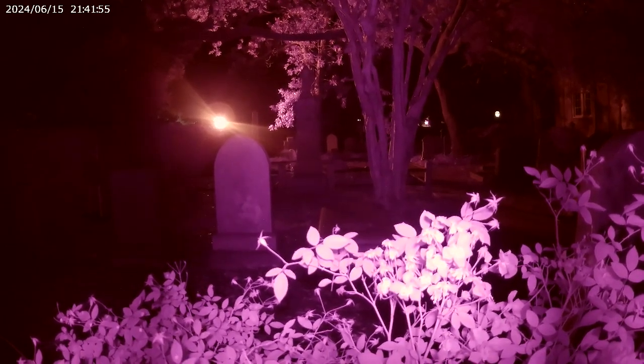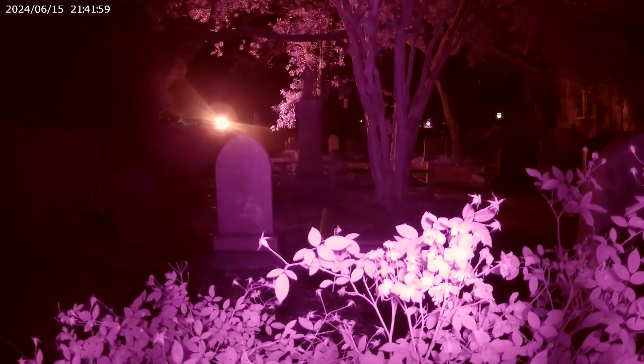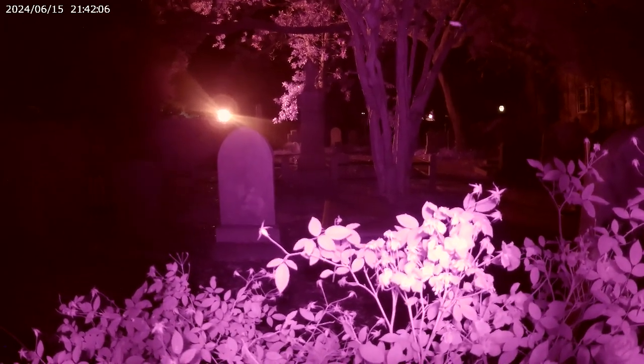I can see the truck behind us. Oh, by the way, does everybody see the light off to the left? I'm sure you can. The church put that there on purpose to try to create that flare on anybody trying to take pictures over here. But obviously my cameras can see it.